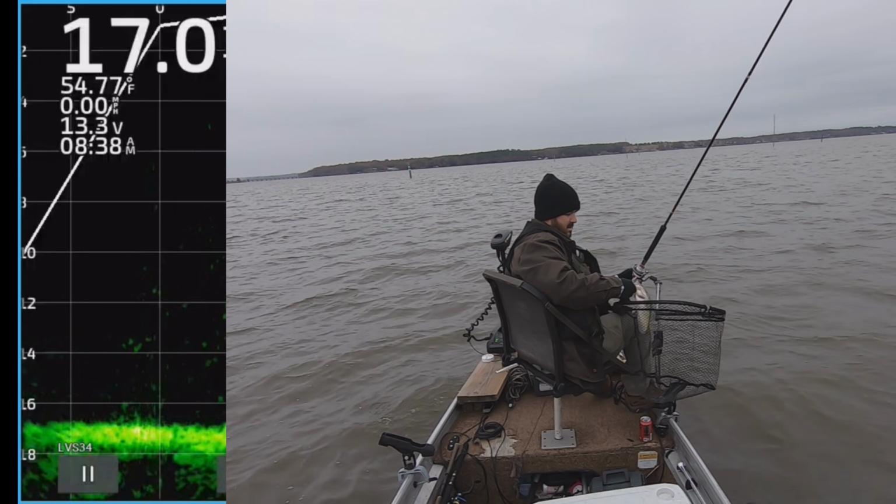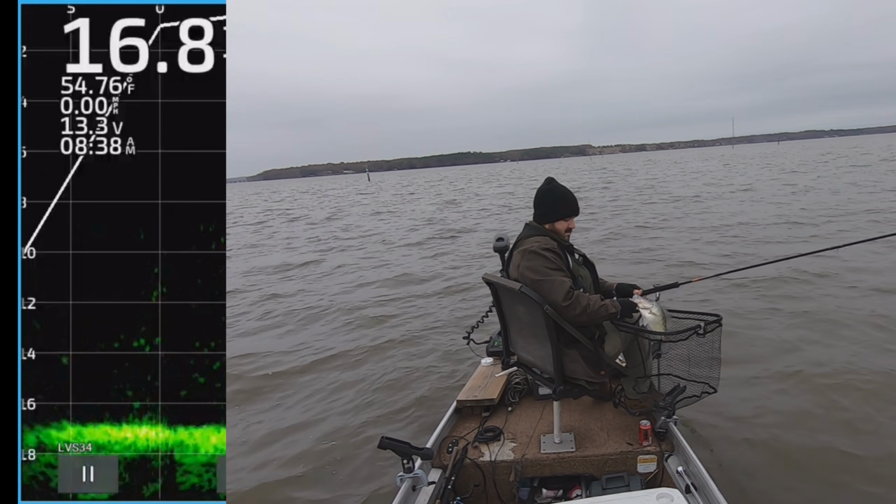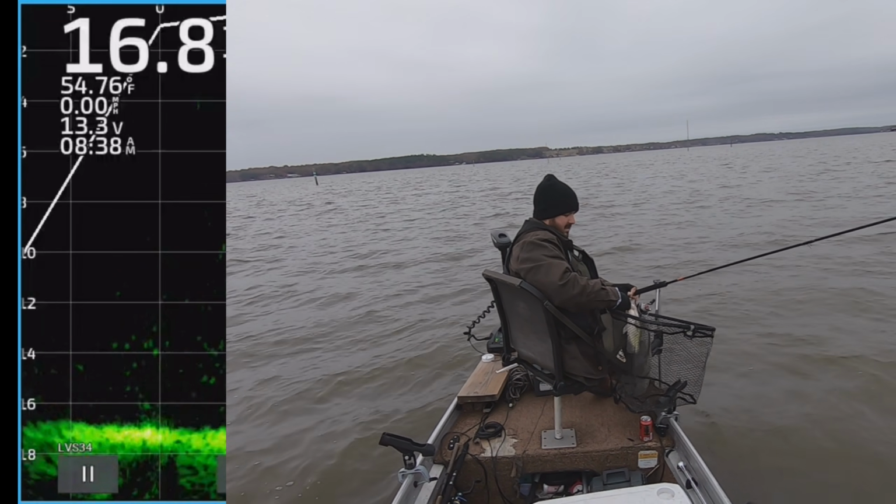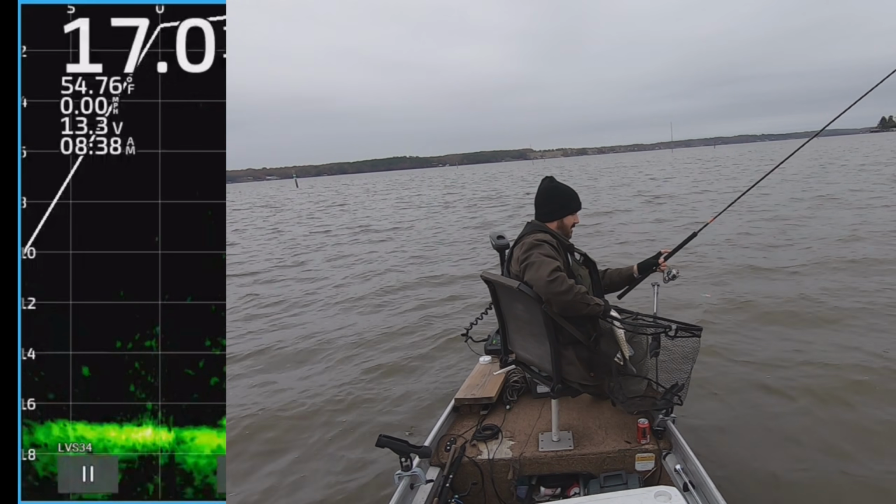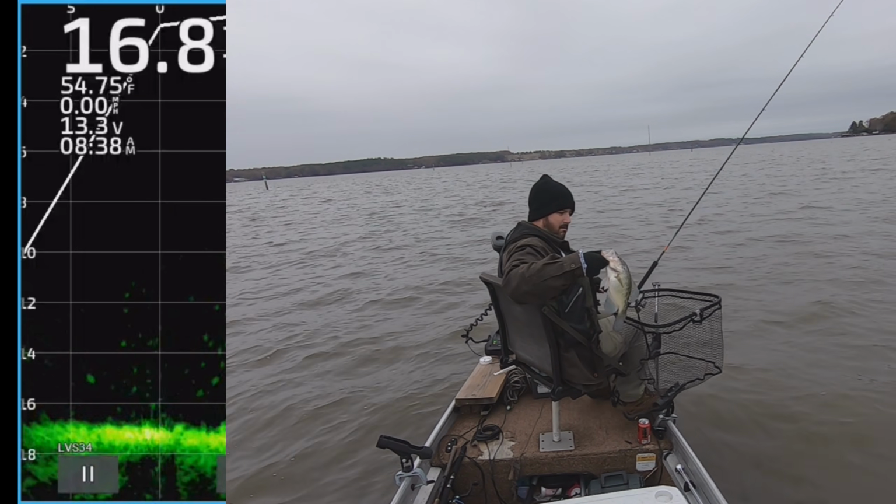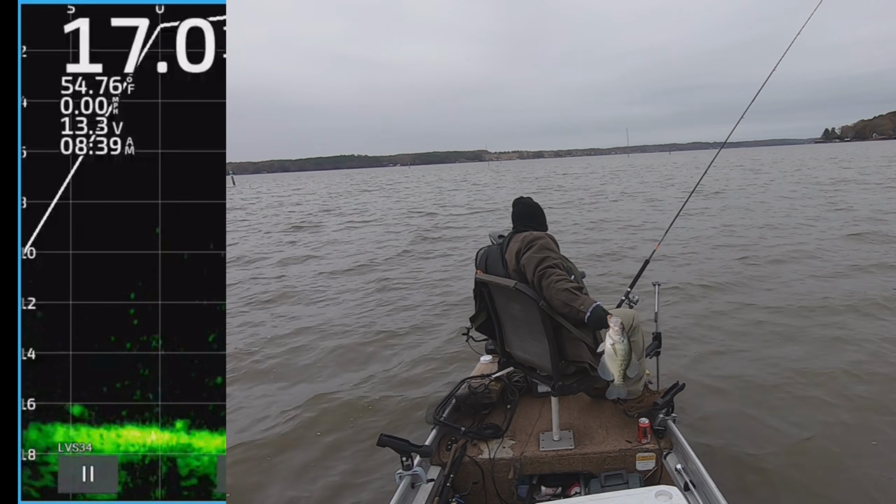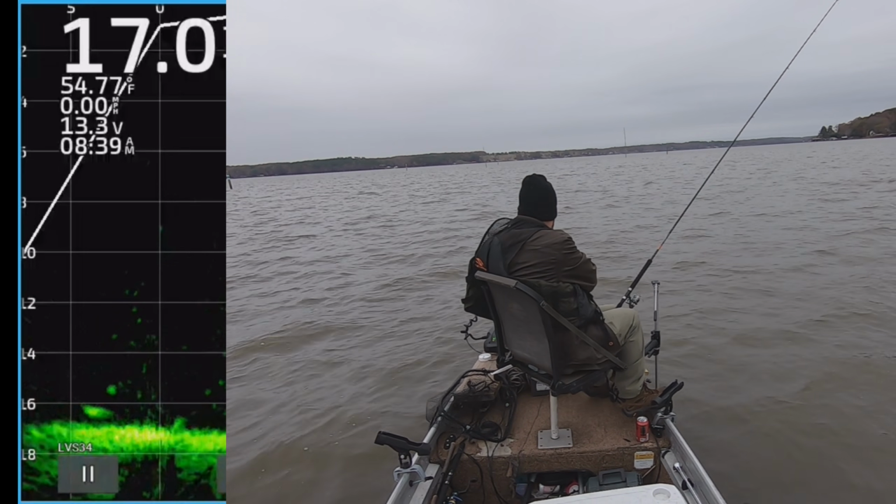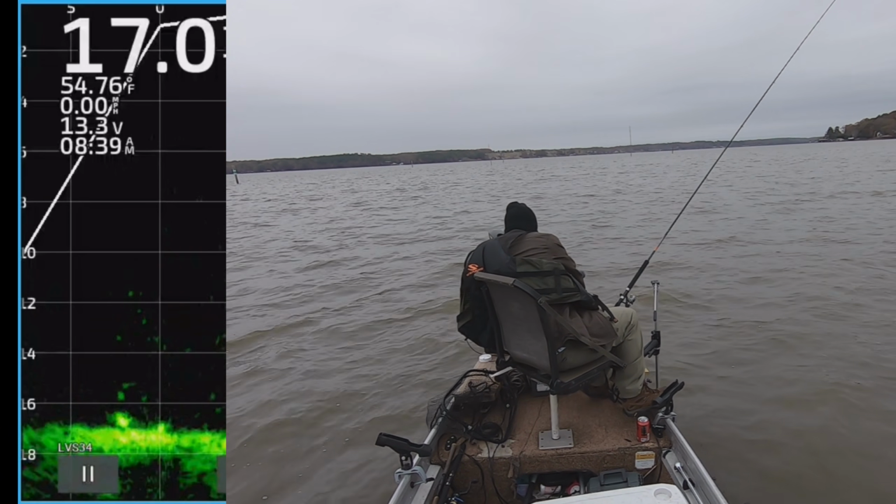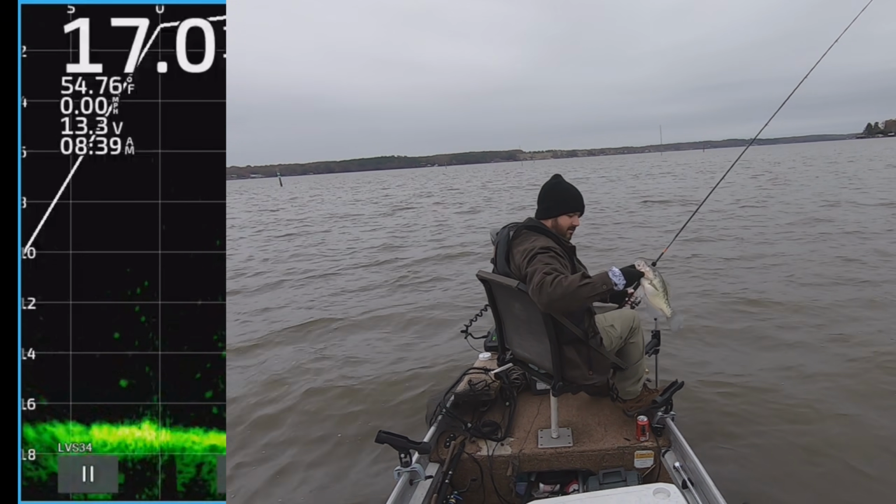So, probably 15 minutes to catch him, but that's important to know, right? That a fish, you can hook him a few times, he can not want to bite, but if you stick with him long enough, you will get the fish. Let's see. He's a big one. This fish is like a 13 and a half inch.